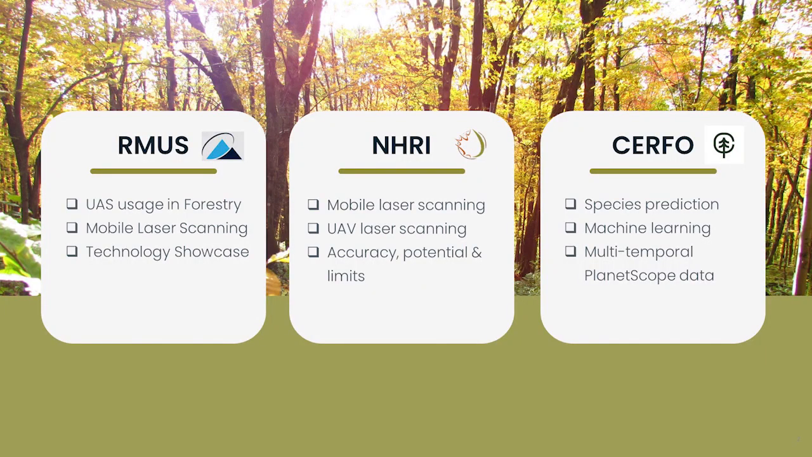We built the workshop into three parts. During the first part, Kevin is going to do a showcase of technology because we are going to show you how to use it. The first part will be dedicated to a little showcase about UAV, mobile laser scanning, and other types of technologies. Then I will take over and talk about mobile laser scanning and UAV laser scanning and how to process the data from raw product to useful product.